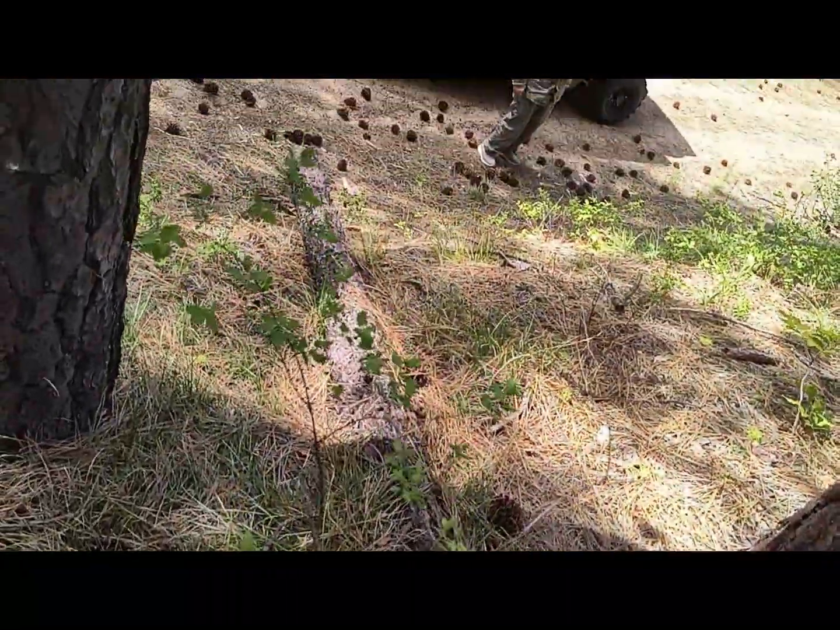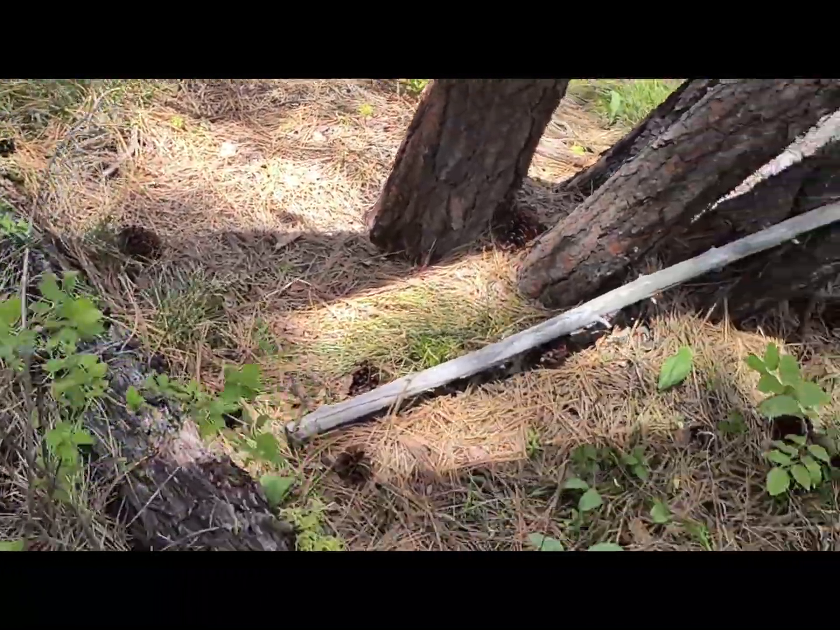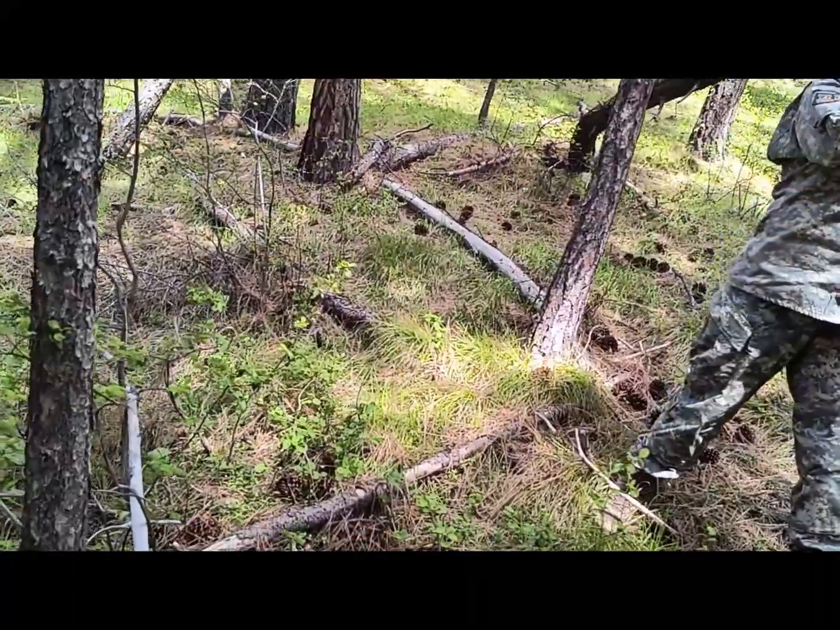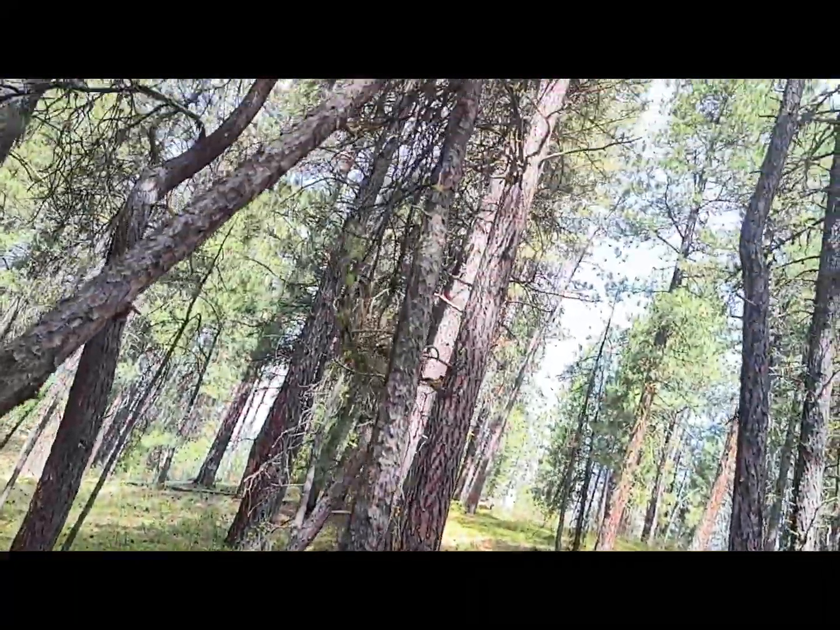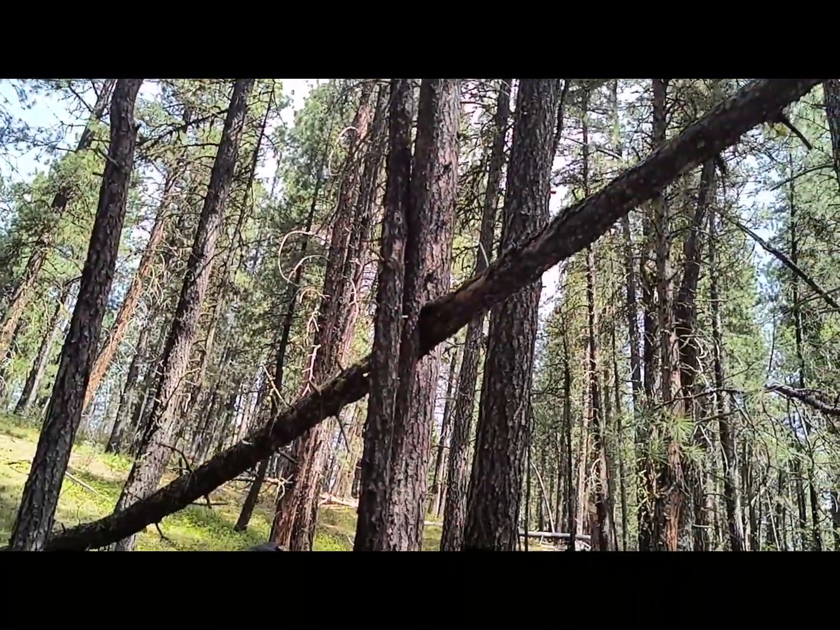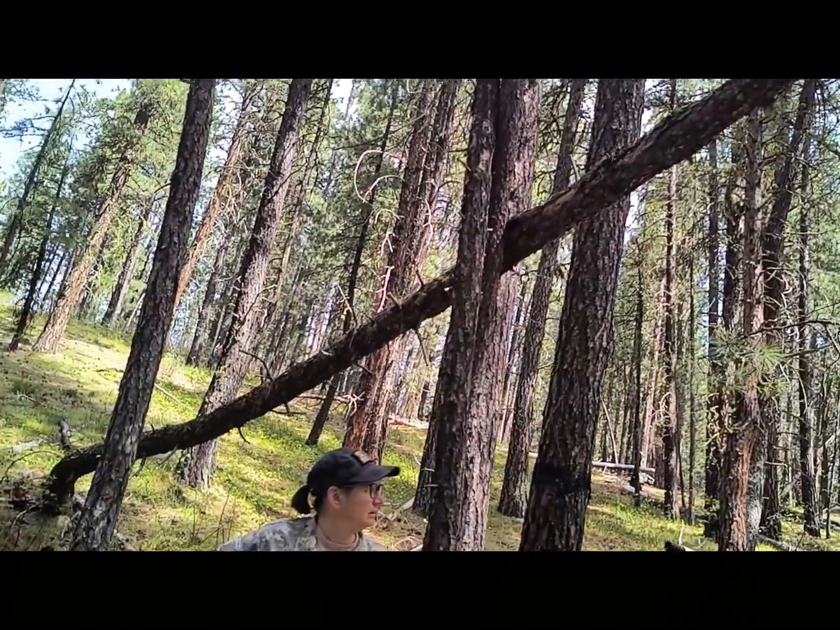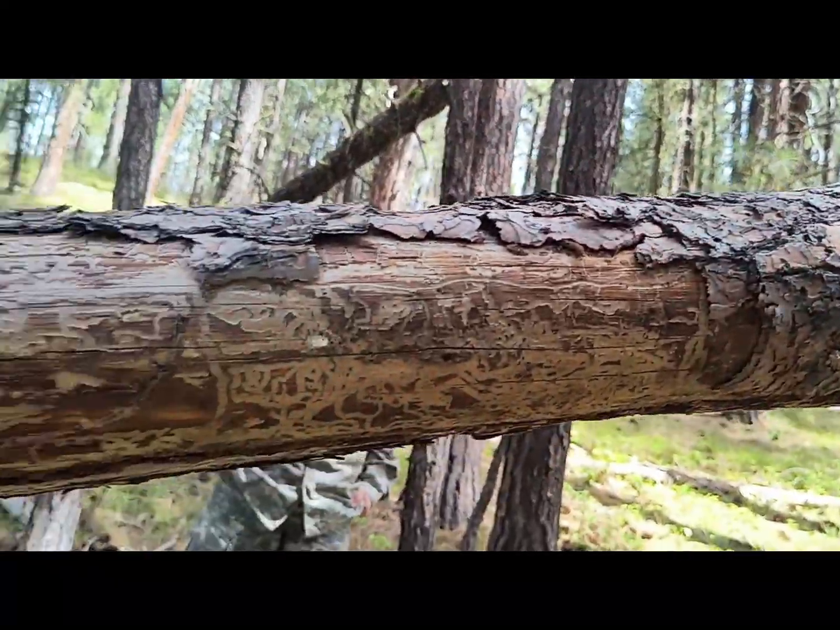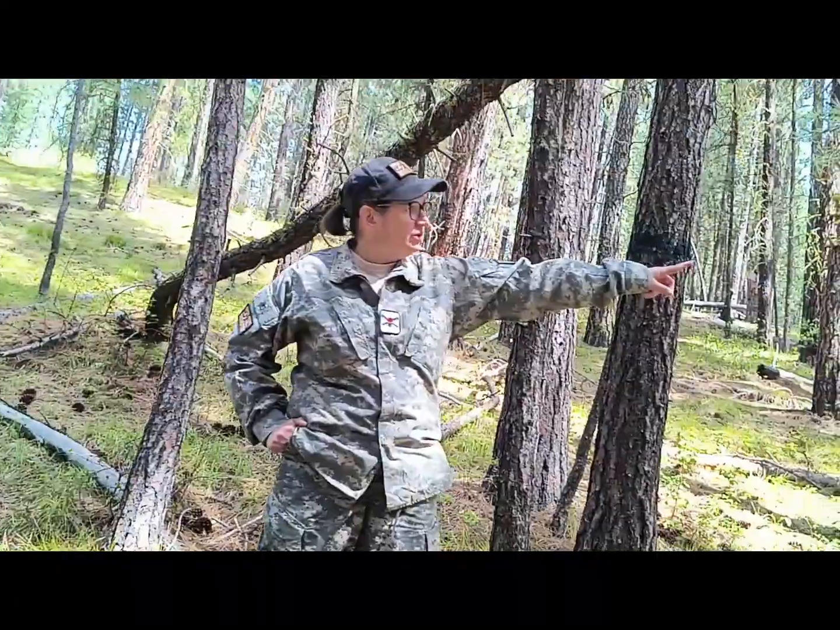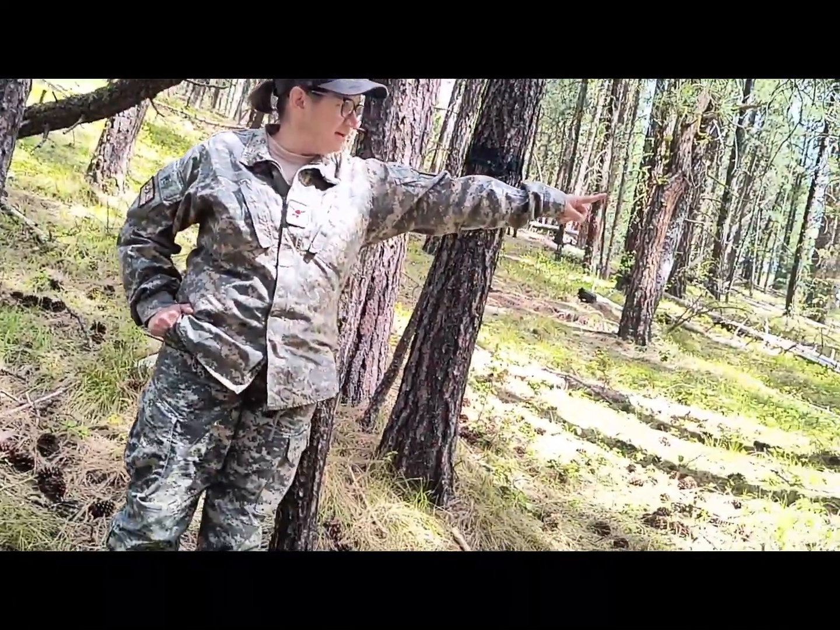And there's others laying on the ground here that possibly could have been set up and maybe the windfall moved them. But you can see how these trees are kind of placed in a weird way. Hard to explain. You know how they push over trees like that?